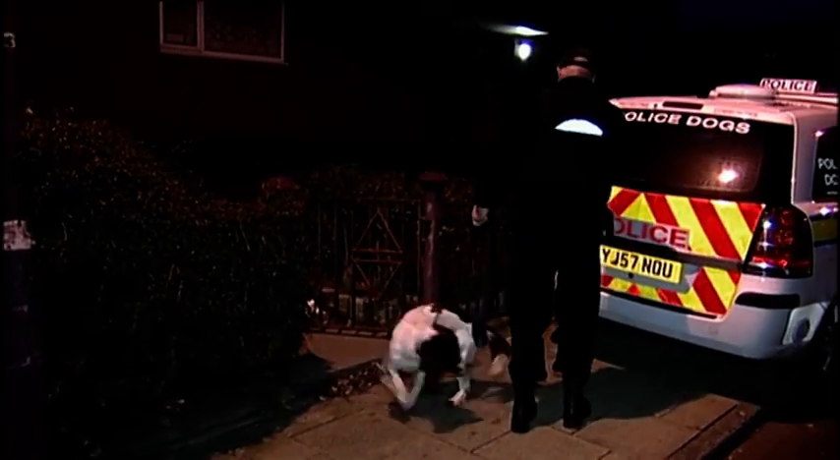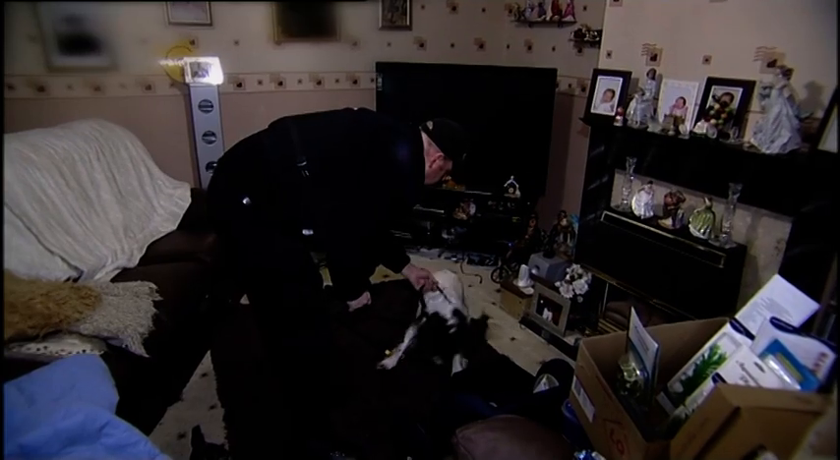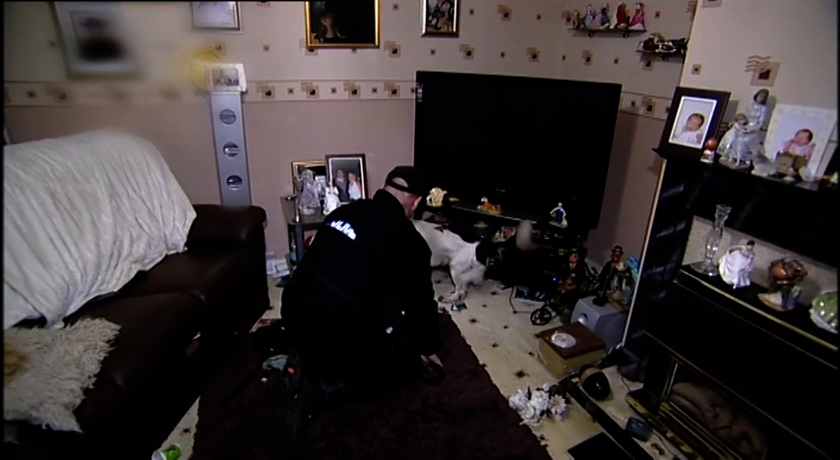All right, Bruce. Come on then, Murphy. Come on. Come here. Find it. Nice telly. The dog was brought in because we know what we are looking for, but there are that many hiding places in the houses that you can put drugs. It just limited our time inside that house to a bare minimum.